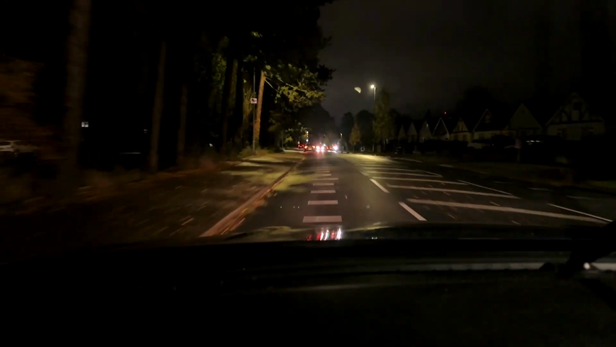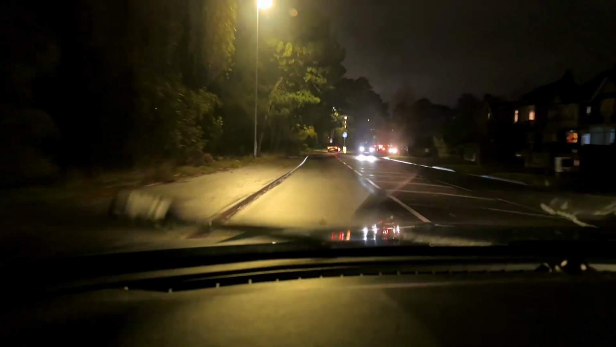There's a speed camera sight. There's no worries about that though. 28 miles an hour at the moment in a 30 zone there. A little bit of traffic behind us, but again, not tailgating, all good. Bends round to the right. We've got crossings up ahead and a little bit of manoeuvring going on with vehicles ahead of us. Bends round to the right.